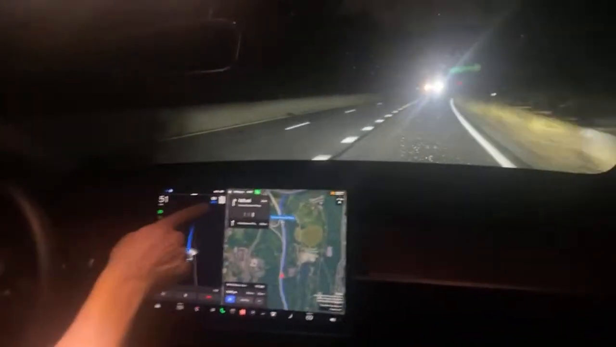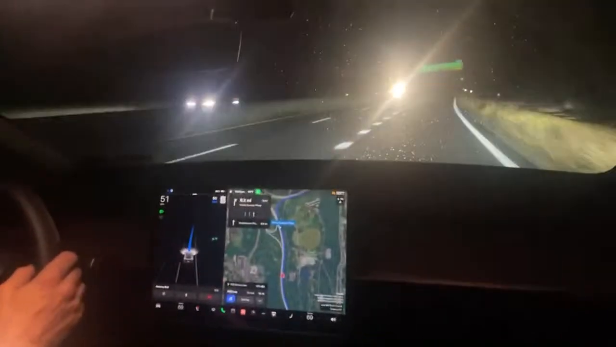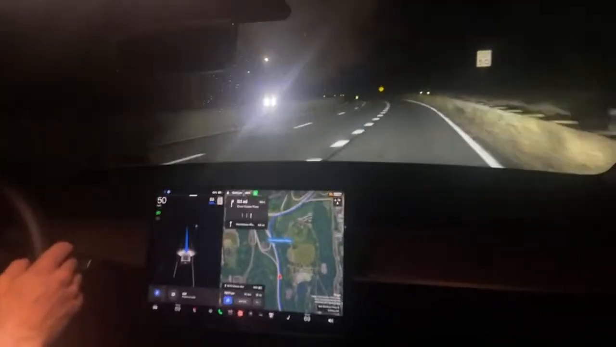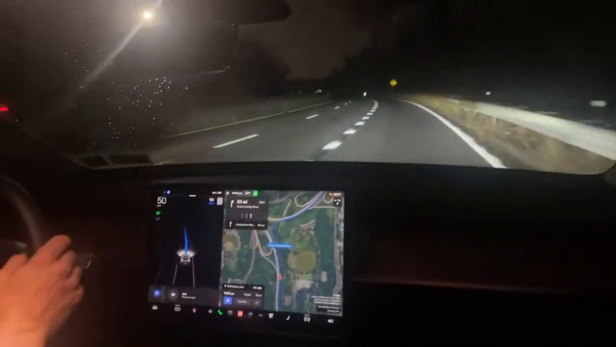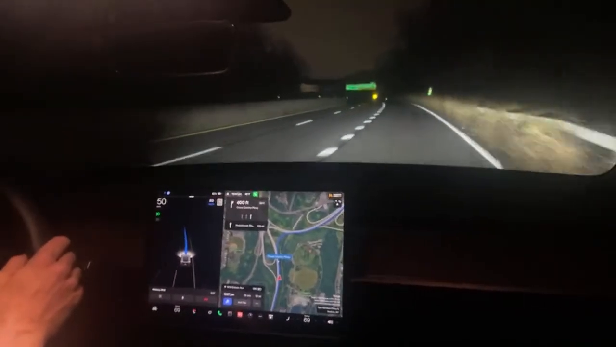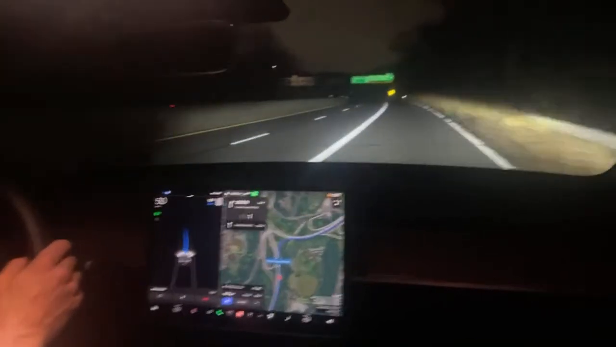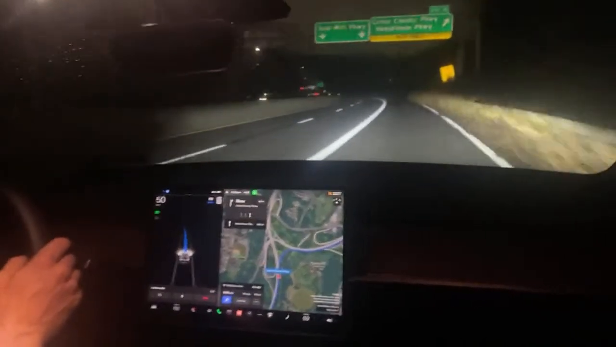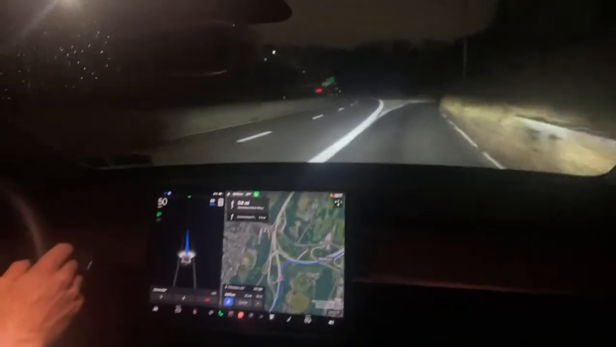I just slowed down my max speed back to 50. It should take the off ramp, the exit 4, pretty safe, but there's no reason to have the max speed really set higher than the speed limit. You could set it to 9 miles over. It's not really advice, but at least hopefully it'll protect you from getting a ticket.